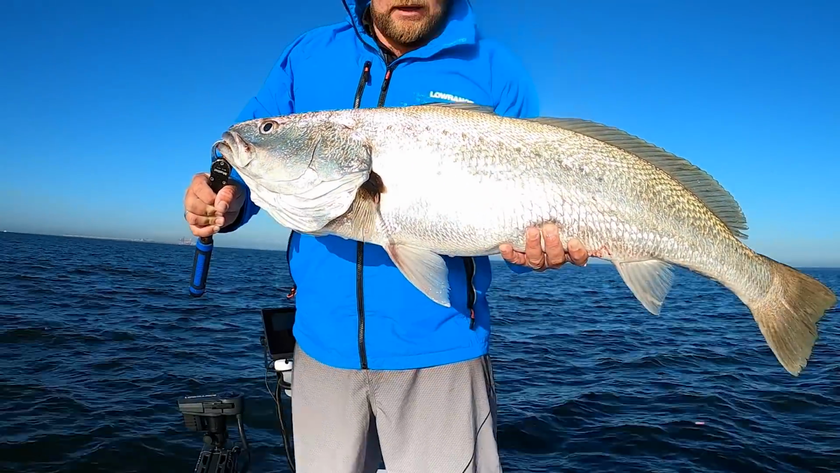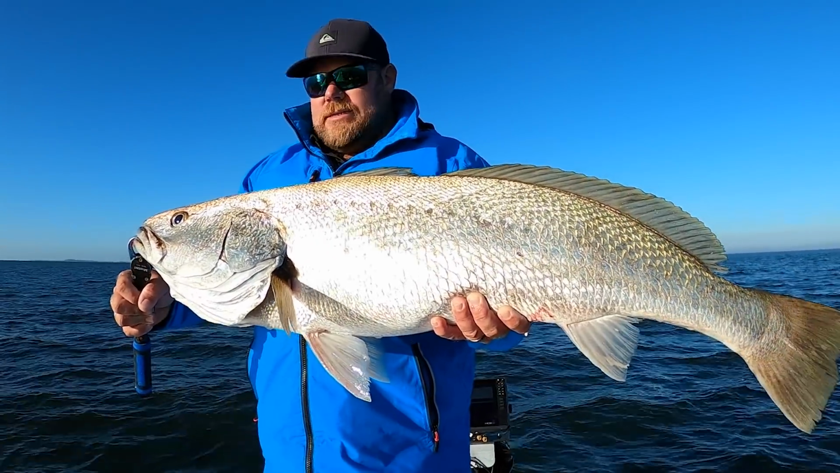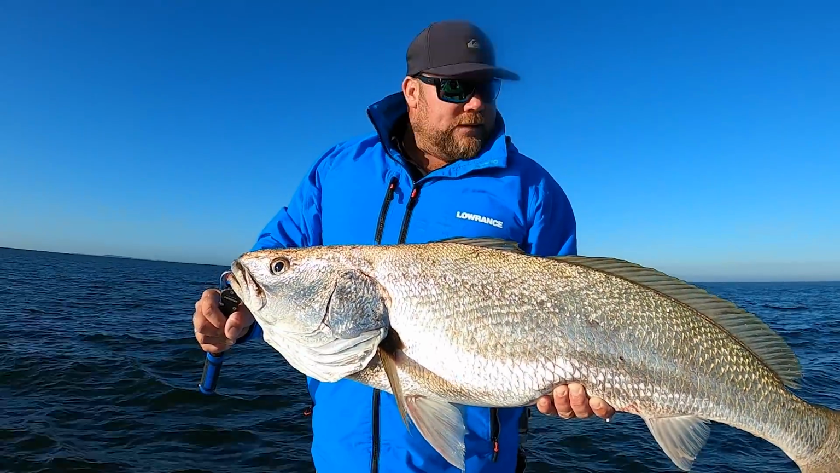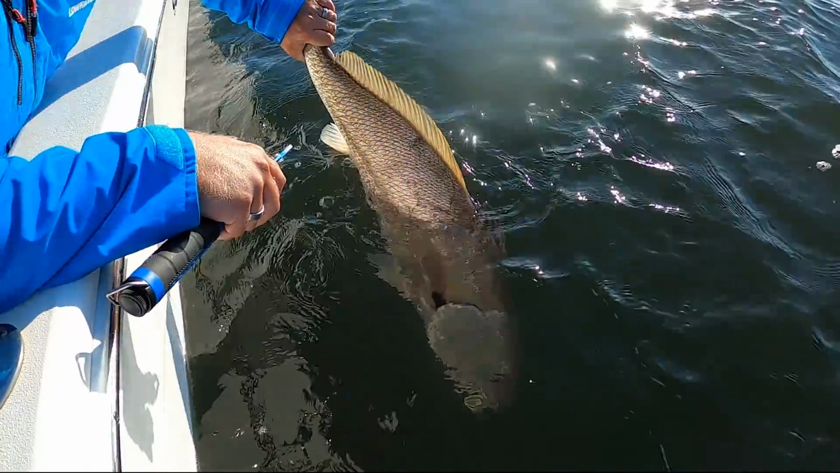Might try and get this fella back in. He came out of reasonably shallow water, so we'll get a little release and see if we can get another fish on the board. That's unreal. Yeah, it'd be a nice fish. I reckon he's up around 1.10 m. 1.05 to 1.10 m. Good way to start. Bloody oath. Take off for me, mate.